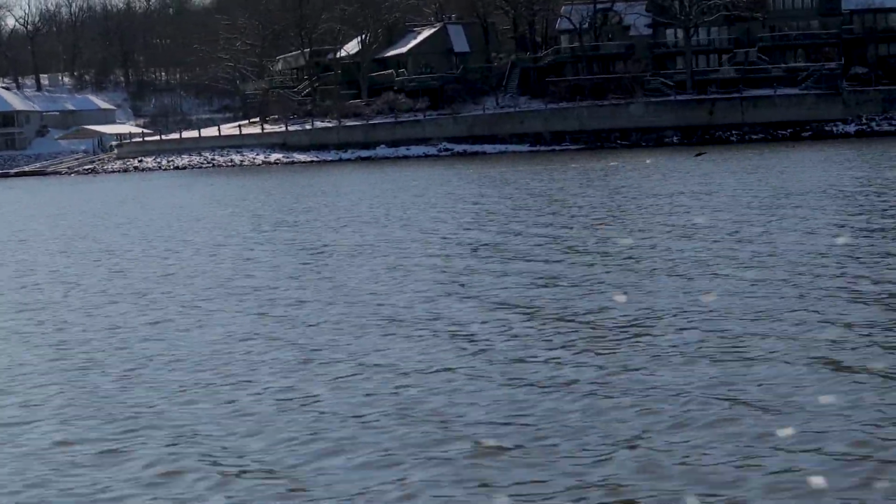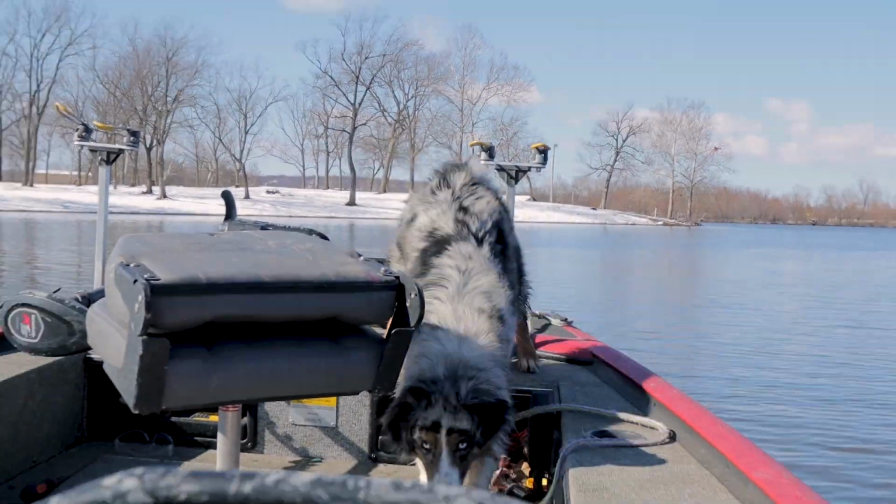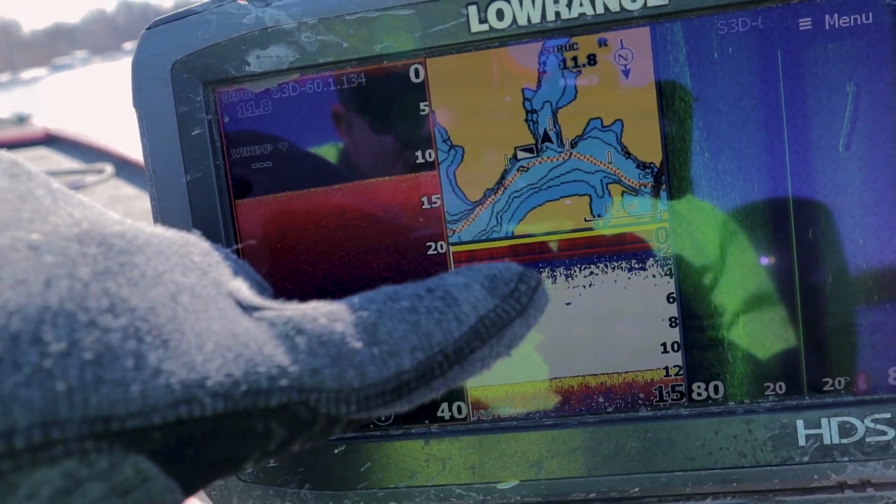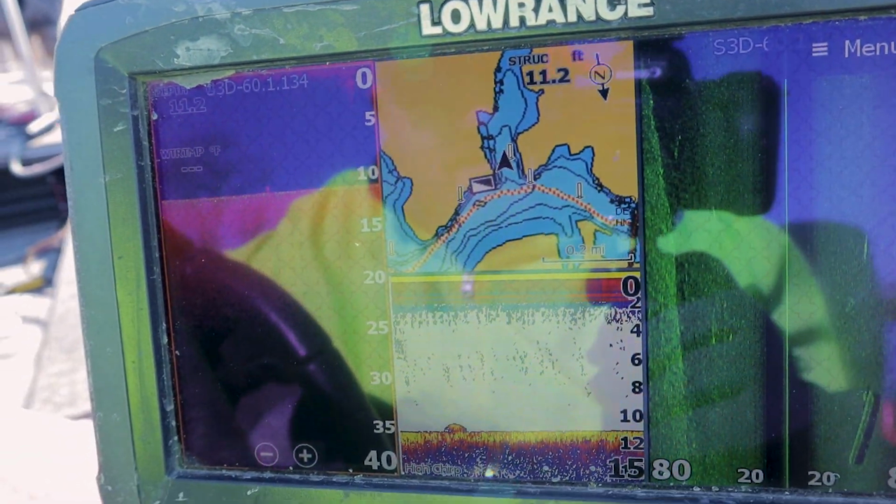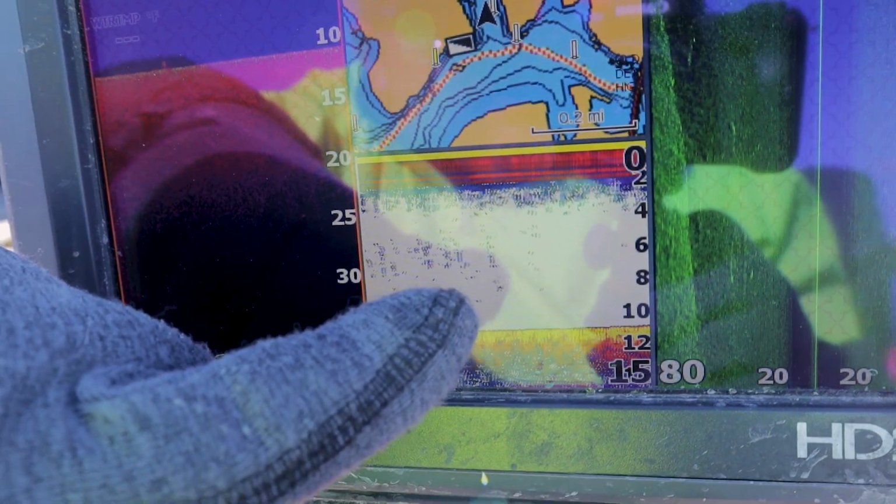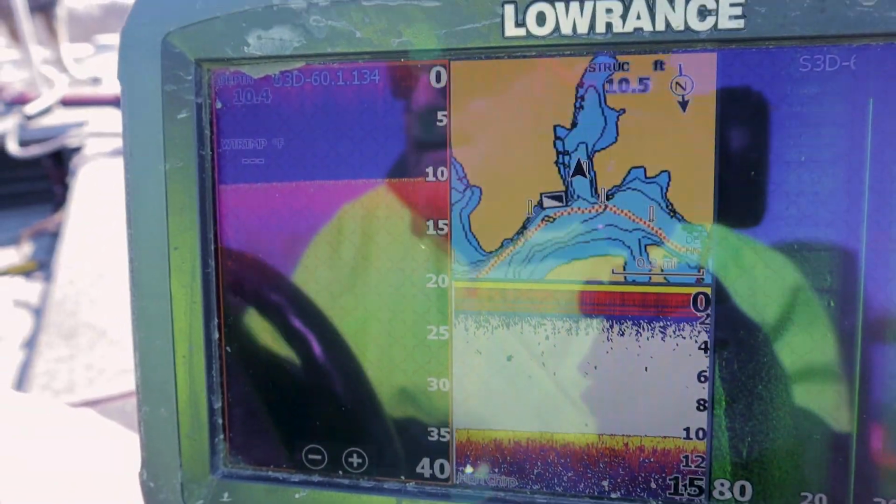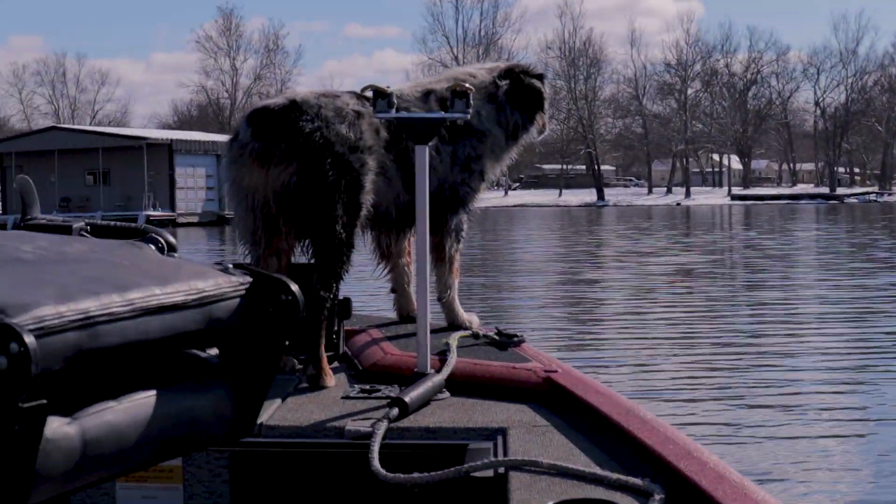So I went to this first little cove on the north side of Duck Creek. And as you can see, we're in 15 feet of water in the middle of this cove back here, and there's no fish. I have scanned, I've gone up and down. There's nothing here. You can see some stuff kind of floating in here, but it's not arches. We're always looking for arches, and I don't see any arches, I don't see any dots. So now we're just going to go on to the next cove and scan it and see what we can find.